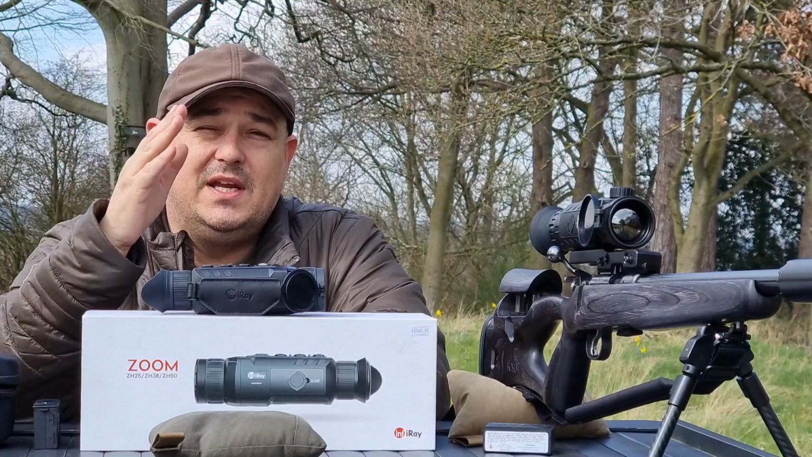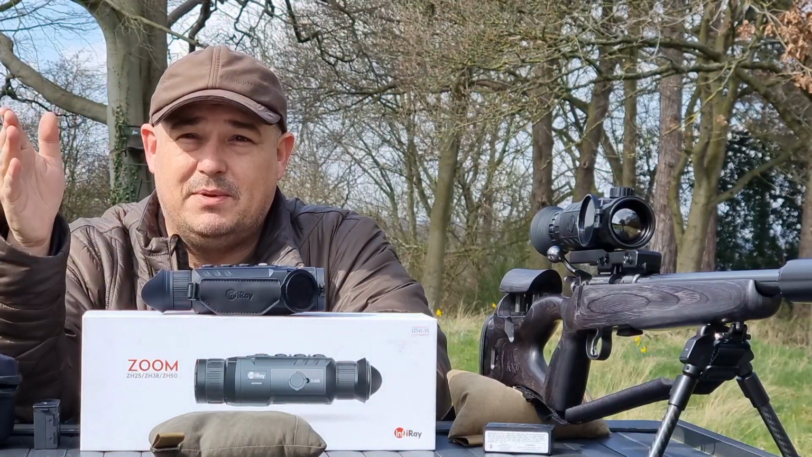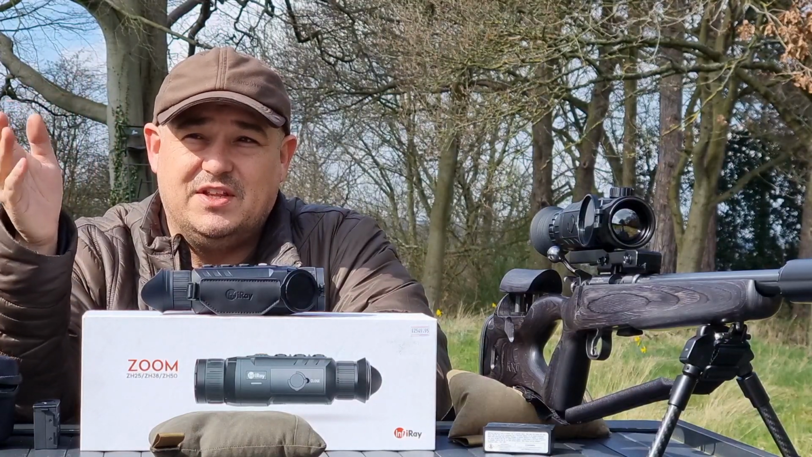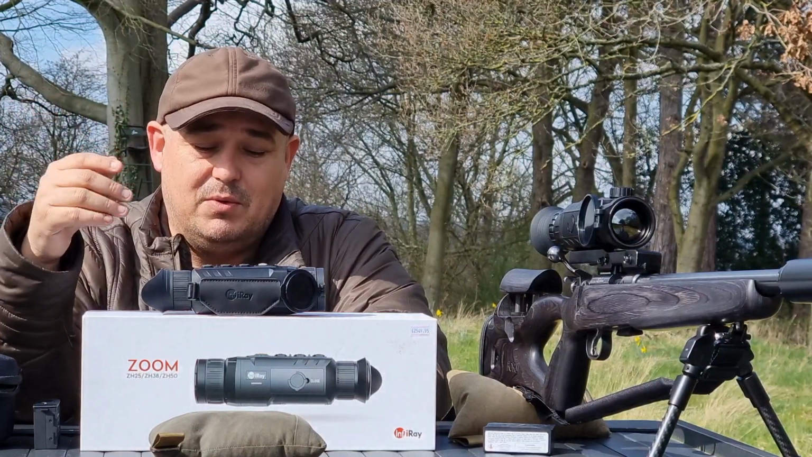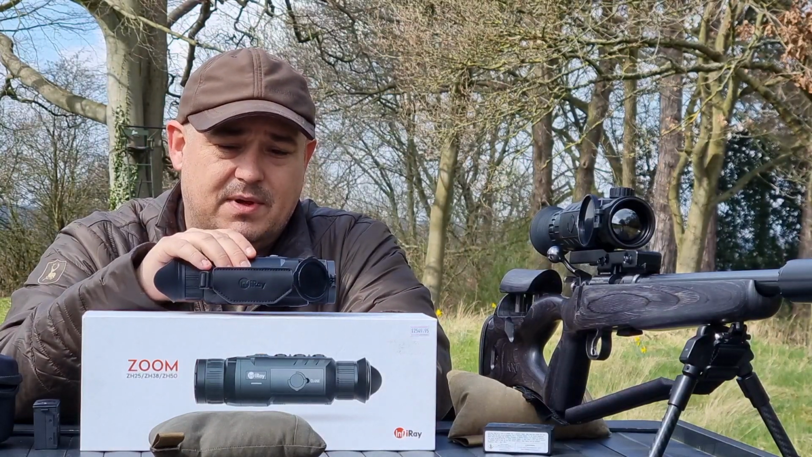Rotate the focal ring the other way and you'll see it go blurry, and then switch into 38mm mode, which will give you a little bit more reach out for seeing things at further distances, like for foxing and stuff like that. So all in all, a really nice little thermal unit.